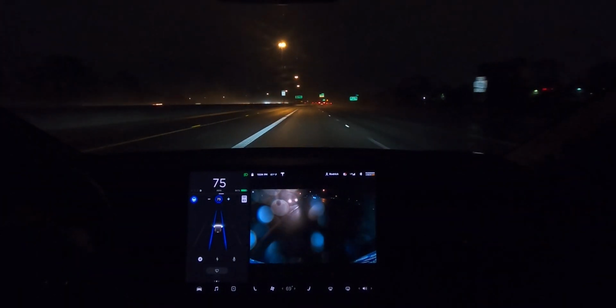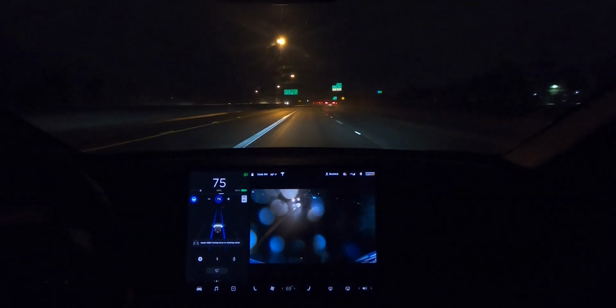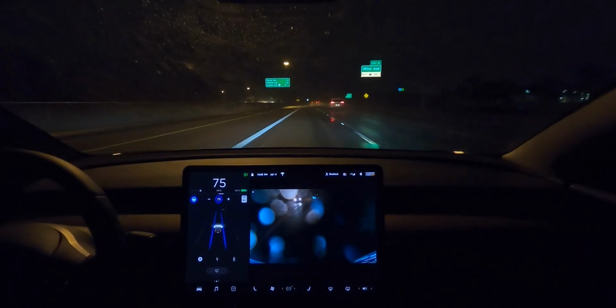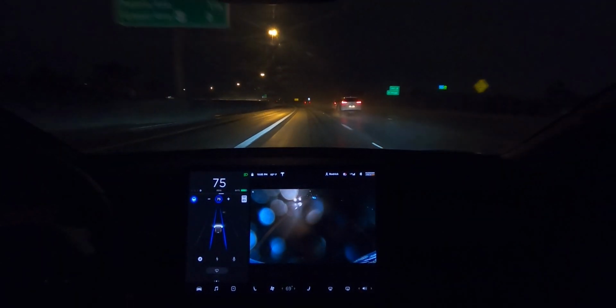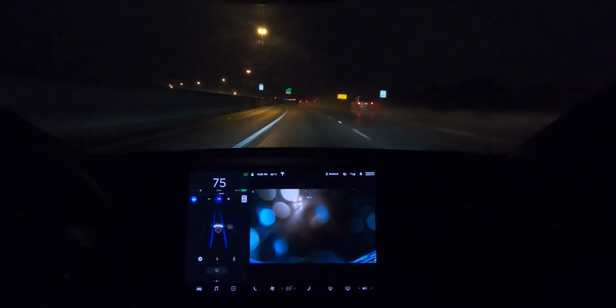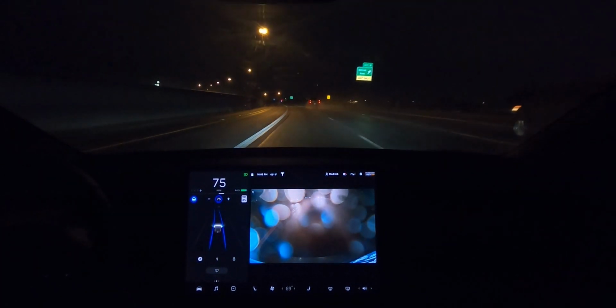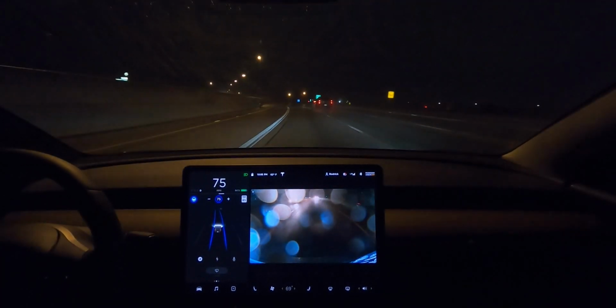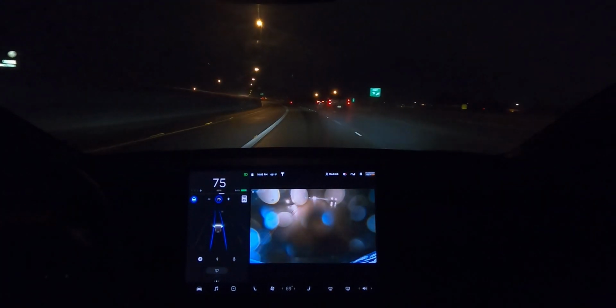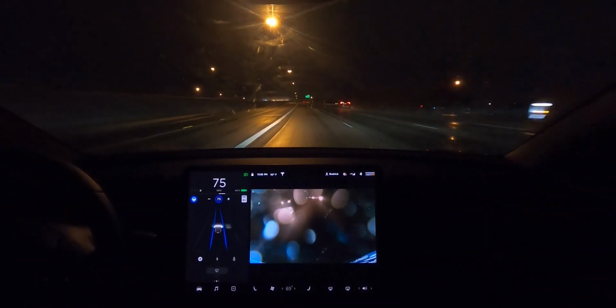Mist on the other side. I want to be in that. And then again, we got some on this side next to us. Oh, I'm not sure it's going to be a bother since we're going past it. Although the wipers are going really slow right now. Some of this is hitting us. I don't think it's hitting the camera though.